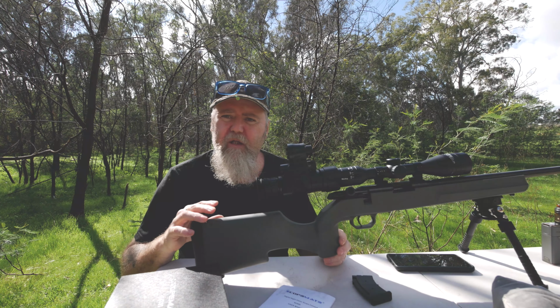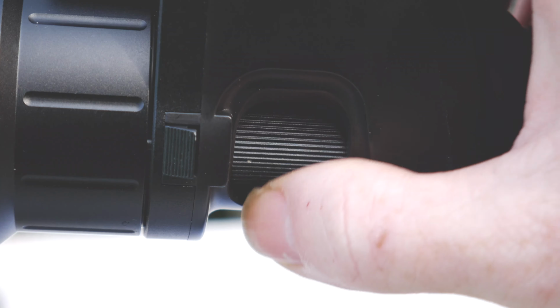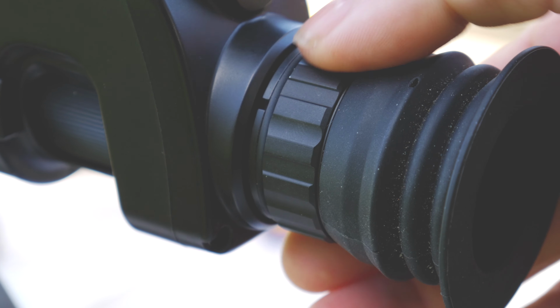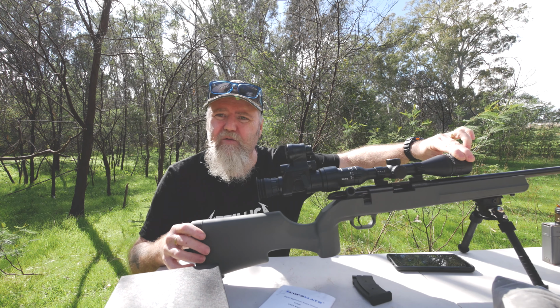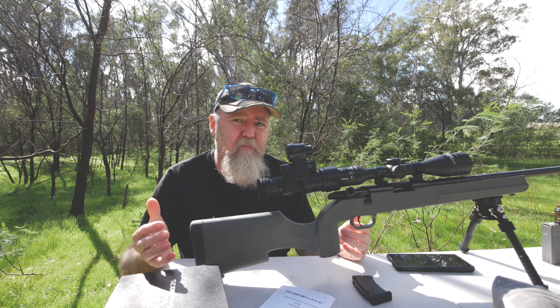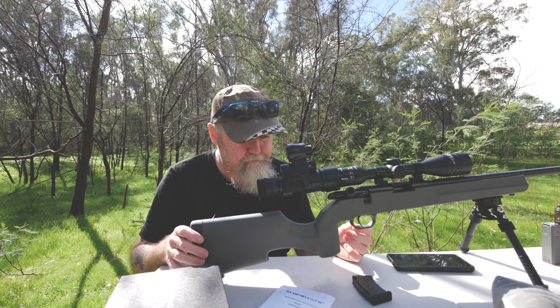Now let's just talk quickly about how it actually performs. The unit has a focusing ring under here, and it's got a diopter. Once you've got it set to your eye, you click it onto your scope, you focus this onto the reticle of the scope, and then you use your parallax adjustment to actually focus the picture. Once you've got that done, you've got a pretty good clean image. Surprisingly good for the fact that it's going through a scope.